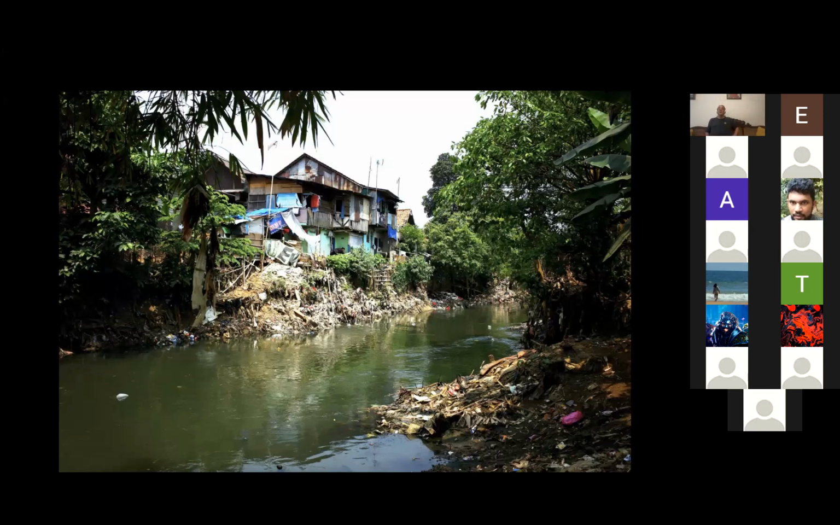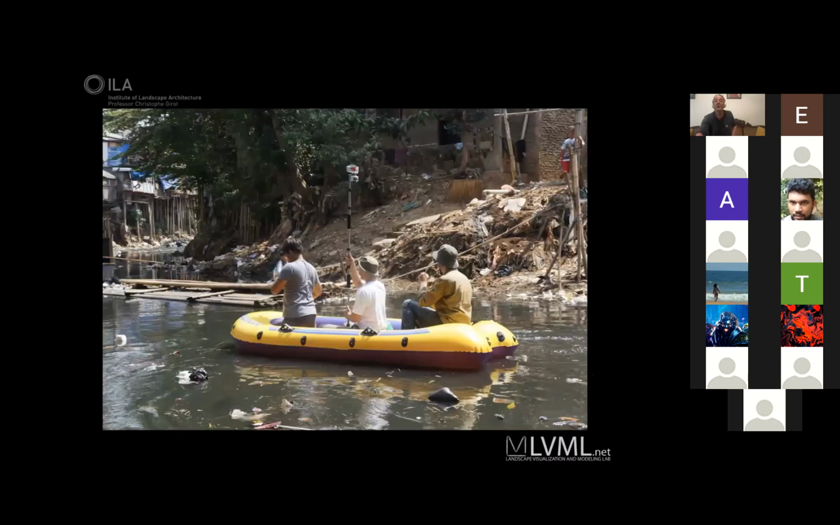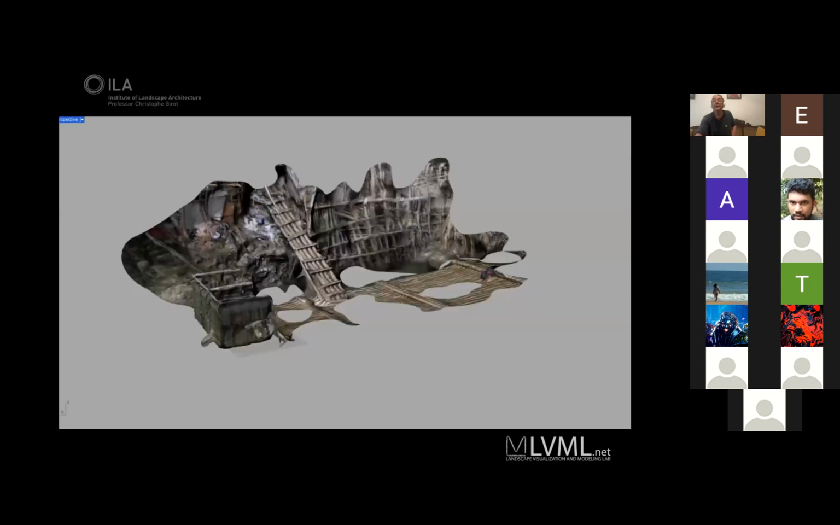So this is the point cloud model we managed to do of central Jakarta. It doesn't look like much. It was very complicated to get this point cloud model done. But this is the basis we finally got after 3 years working in future cities, using a variety of scanning devices and trying to move through this complicated environment.